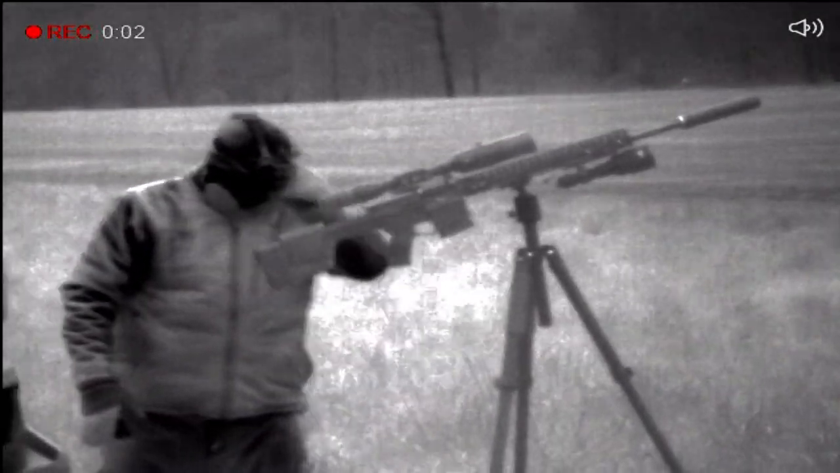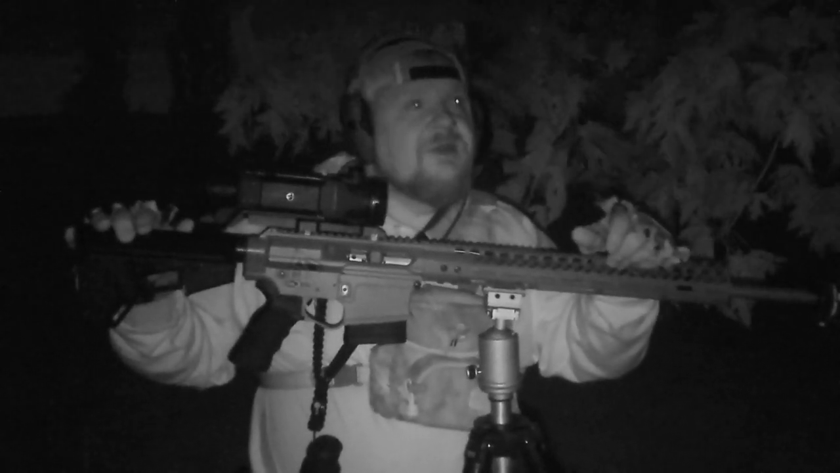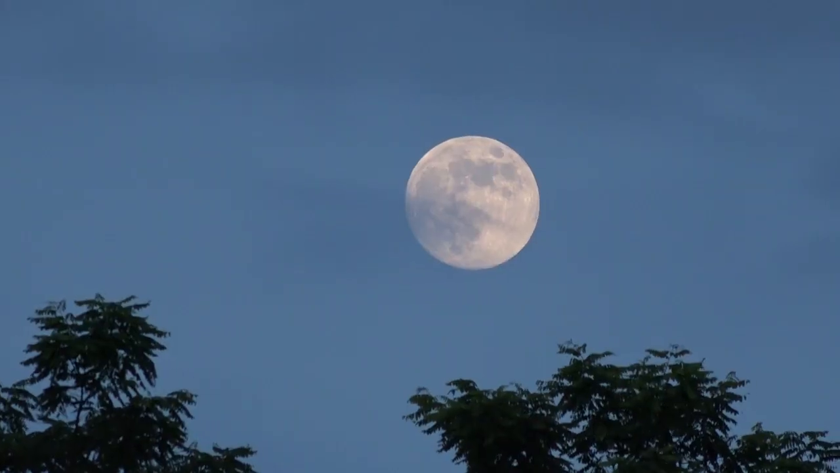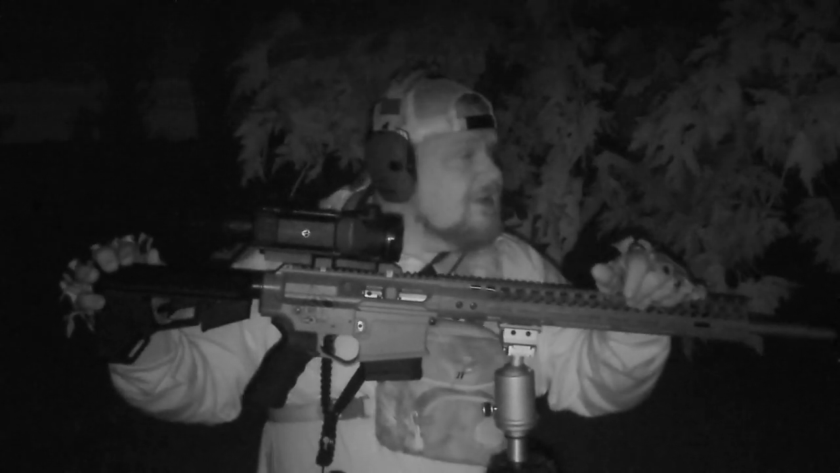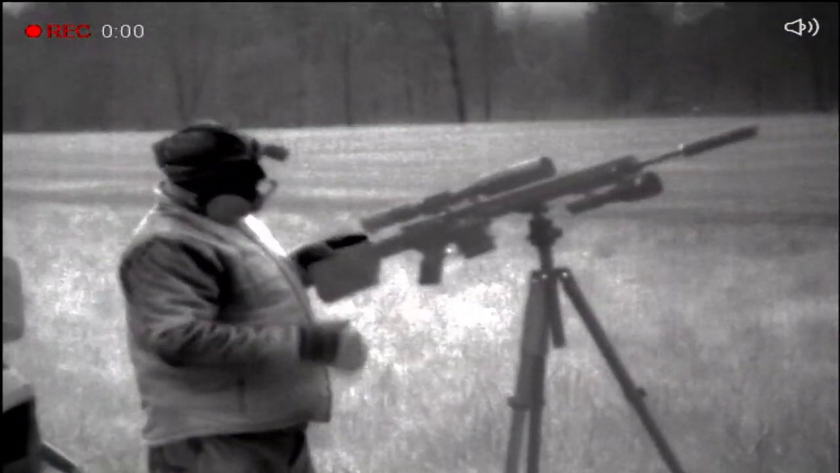We got our headsets on. Jamie forgot his thermal scanner at the house. Yeah, so we're in a hurry. I got mine, so we're going to communicate with the headset to him. We got a few raindrops, so we're going to try it real quick. We do have a full moon, which we hate, but we got cloud cover tonight. That's the reason I wanted to get out. Let's go do something, Jamie. Let's do it.